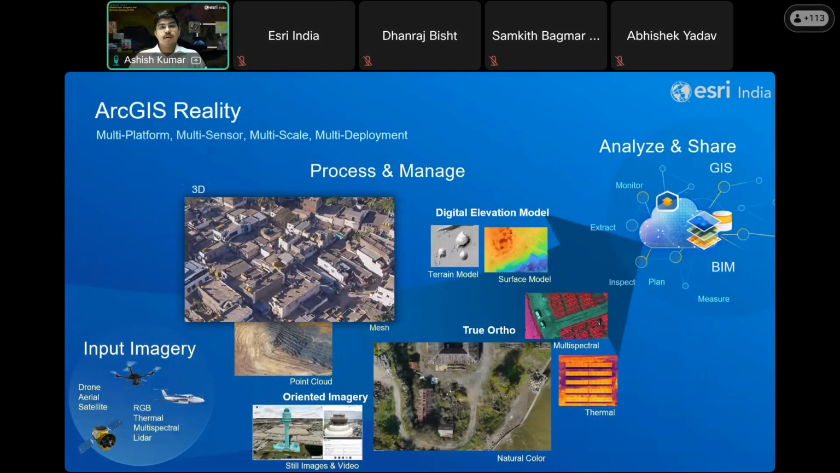We enable reality mapping through ArcGIS Reality, a software suite designed to serve the diverse needs of users. ArcGIS Reality supports a variety of inputs, as I have already mentioned, like drone, aerial, and satellite, including different types of sensors like RGB, thermal, multispectral, and LiDAR.